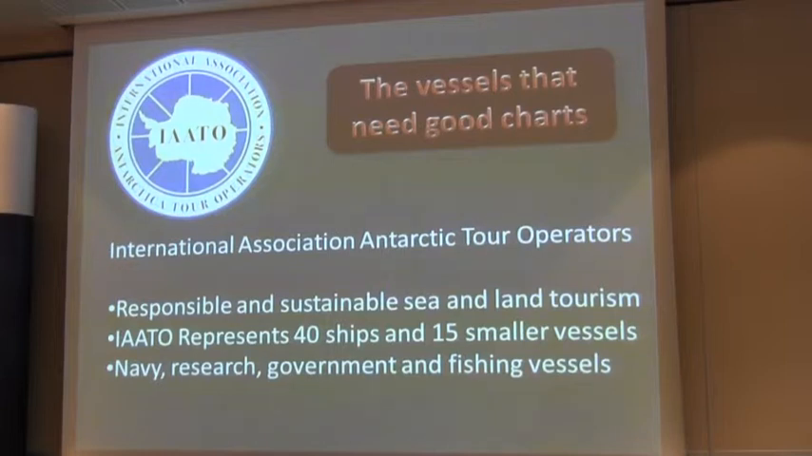But the reality is there's a huge amount of other vessels which actually go down there as well. There's Navy, there's research, there's supply vessels, there's government vessels, and of course there's fishing vessels which actually go down there as well. So there's a lot of people who go into these areas, and they all need, or they all would like, better charts, good charts.